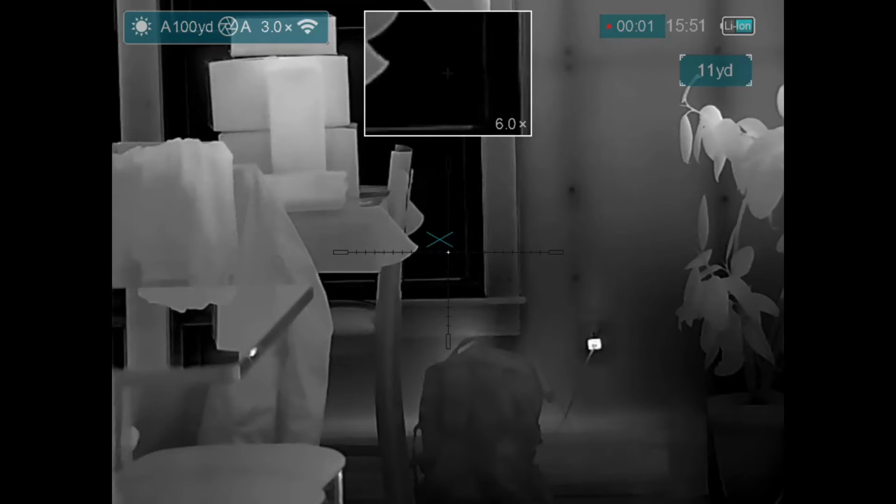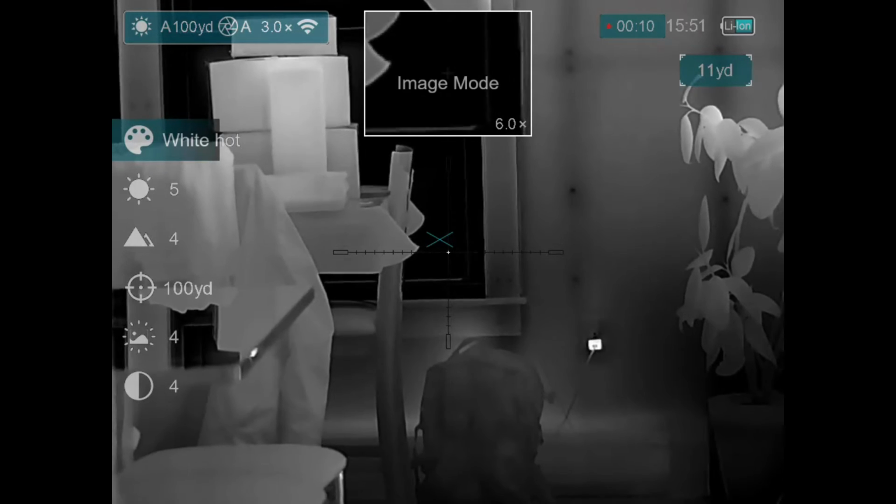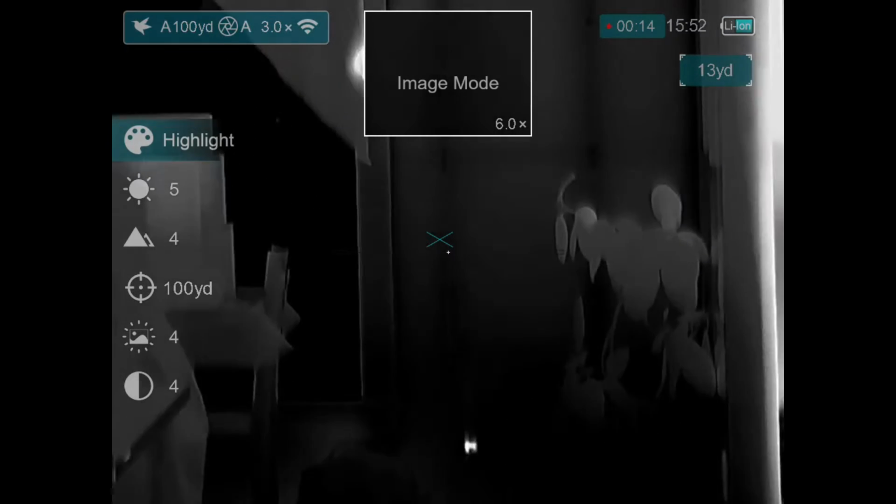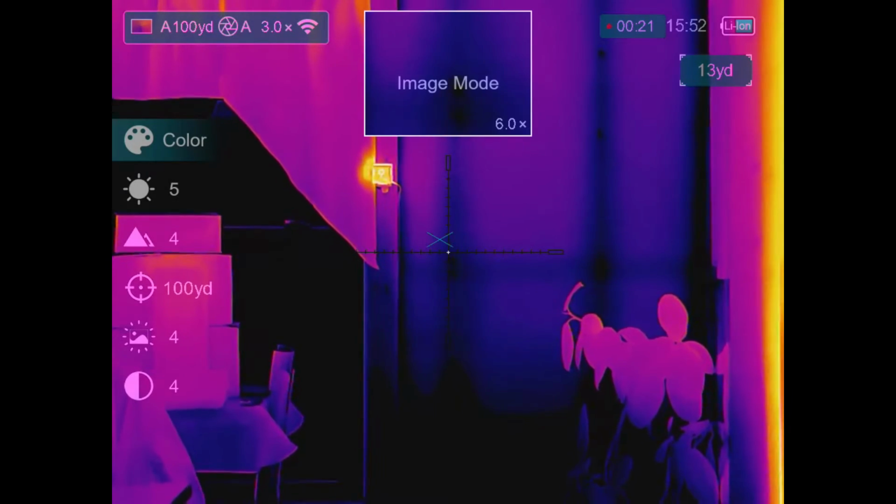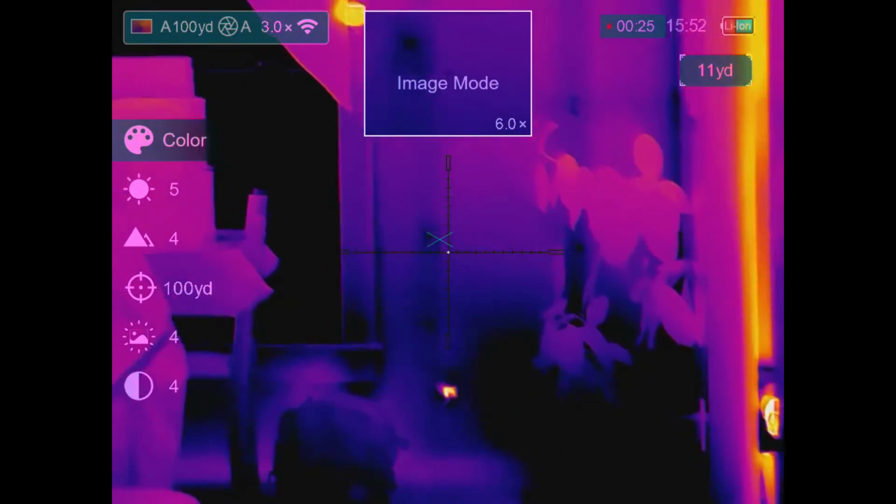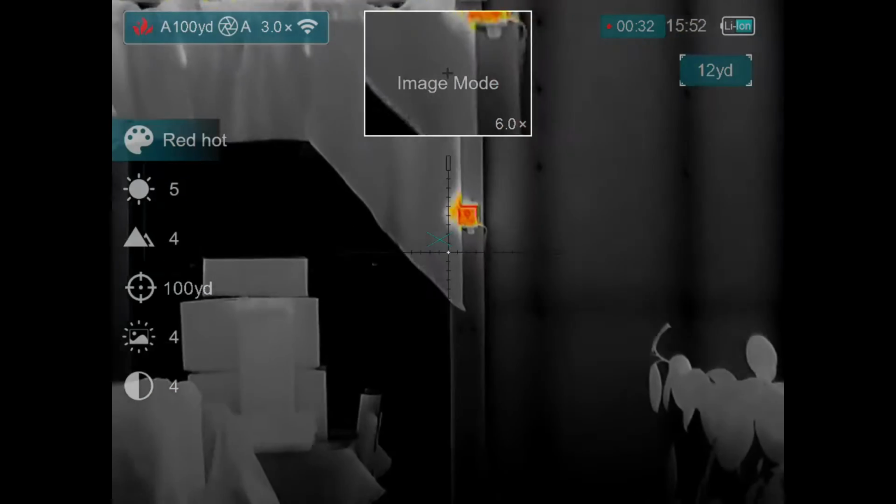Okay, I'm going to go through the menu here, show some of the image adjustments you can make. Right now, there's white hot. I can switch that to highlight, which is kind of like a white hot, but makes the whites extremely white and everything darker around it, so it just highlights the white hot. You've got color, which is like the fusion mode on most other scopes. They're calling it color. You've got red hot, which is what it sounds like.